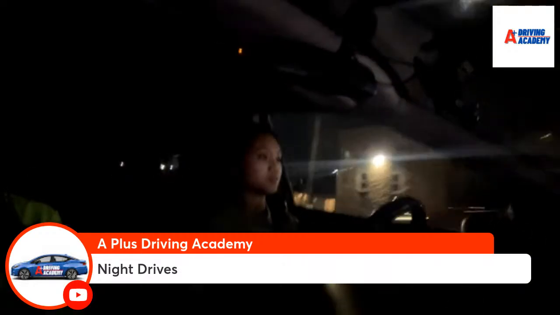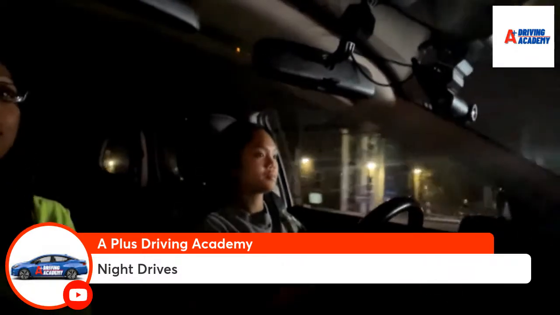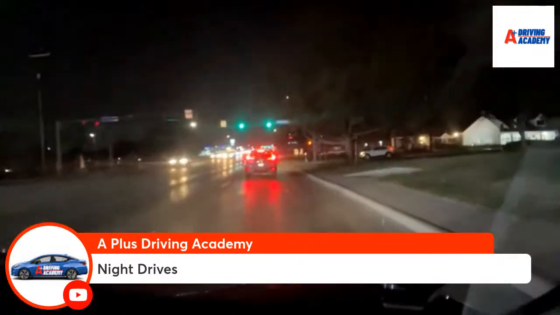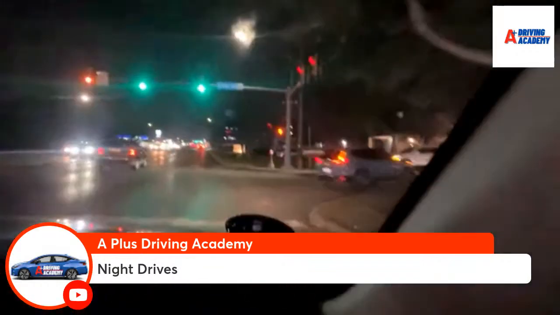All right, we're almost at the spot where we're going to be making the square. All right, they're slowing down. So as they slow down, you continue to keep your distance. Good. Awesome.